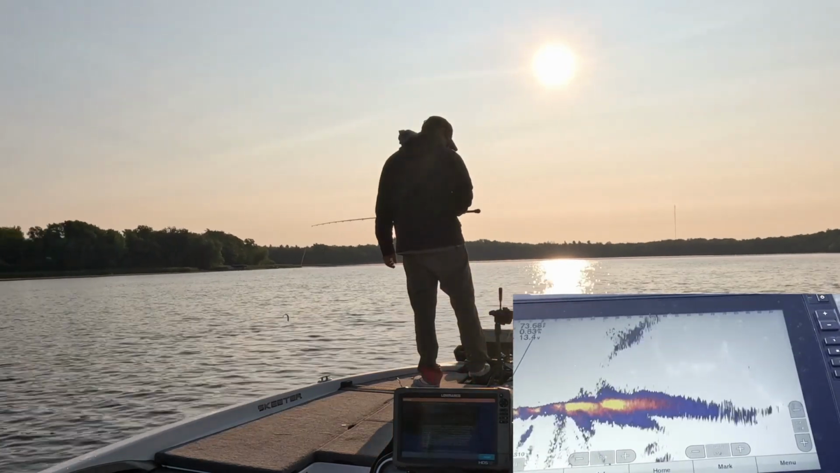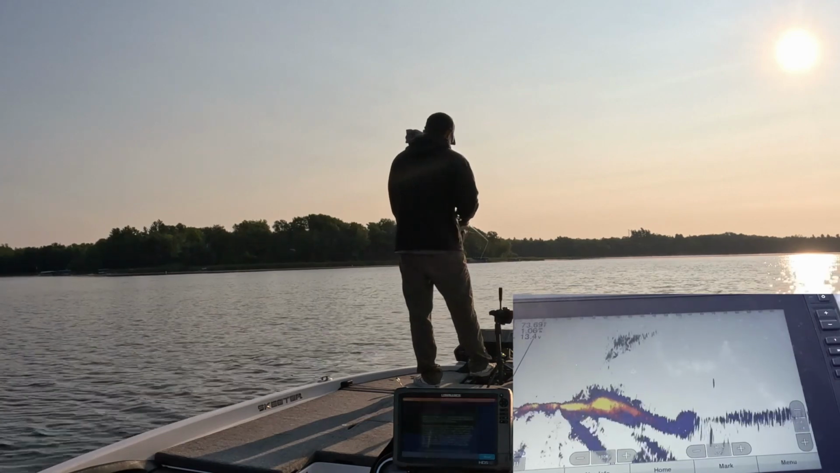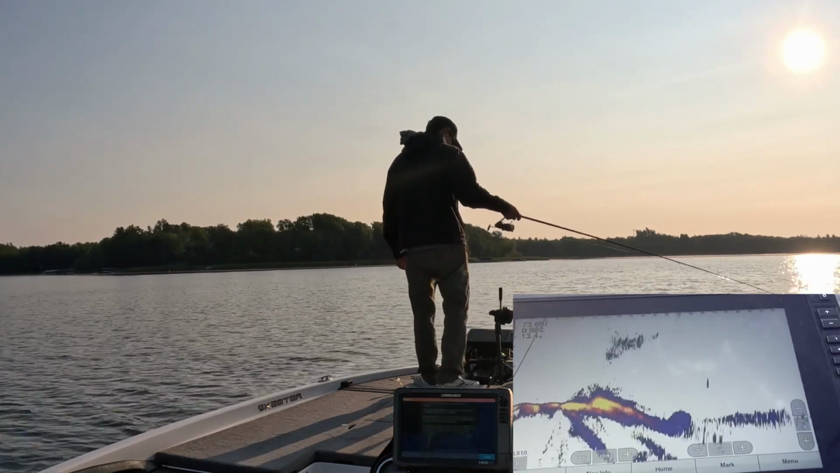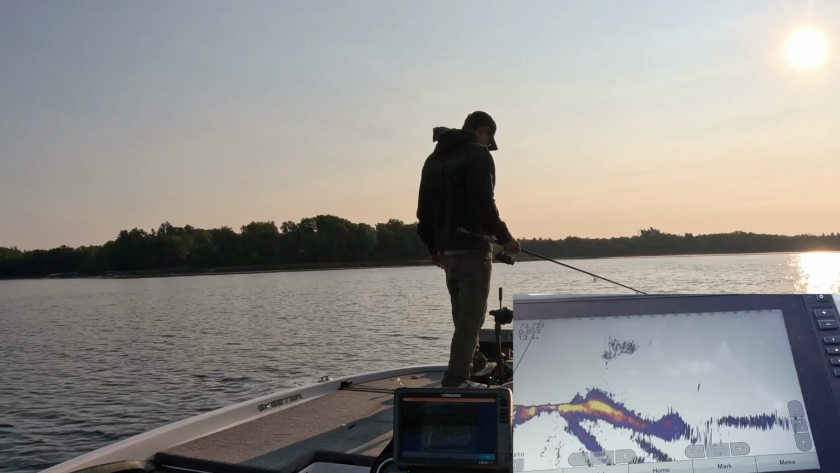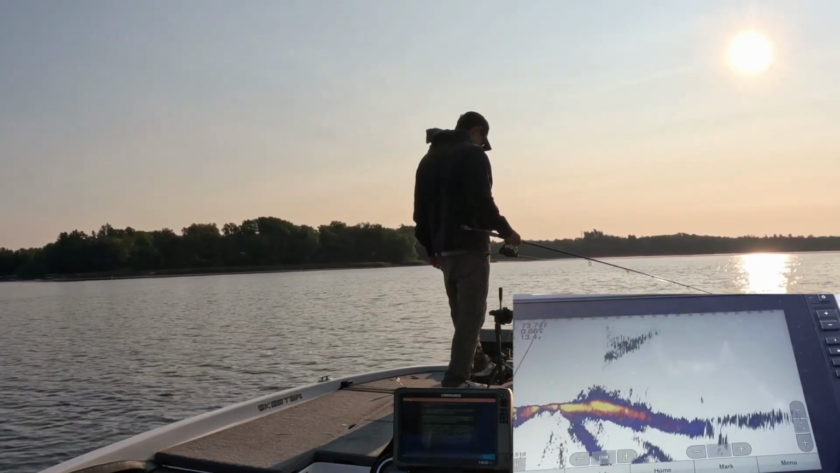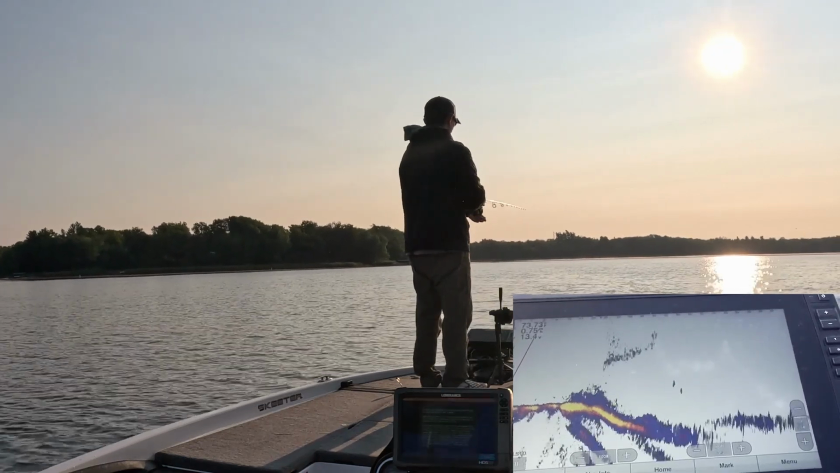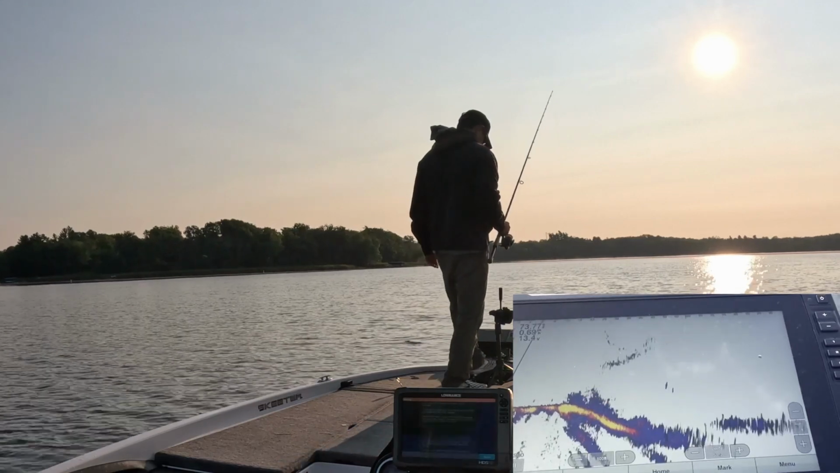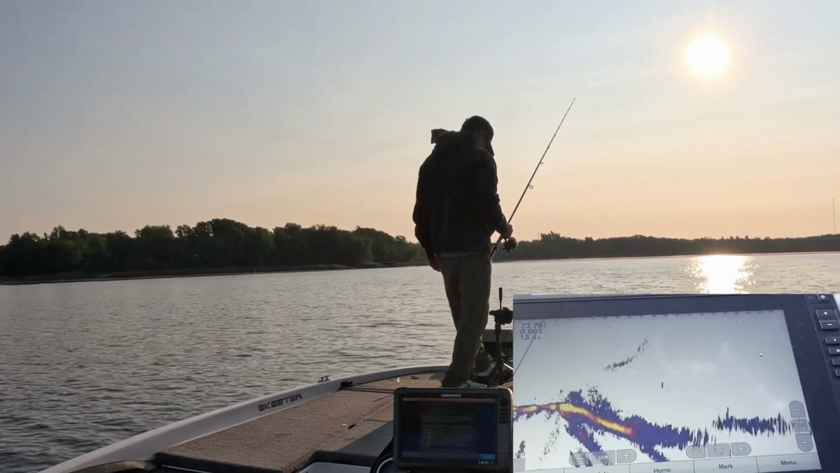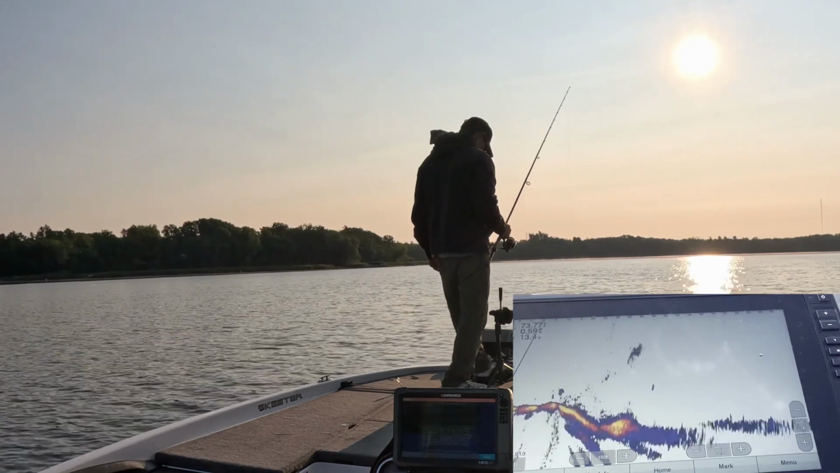There's one right there suspended. You guys can see he's about 70 feet out, off the edge. Oh, he's got a buddy with him too. 50 feet. There's my Neko rig right there.